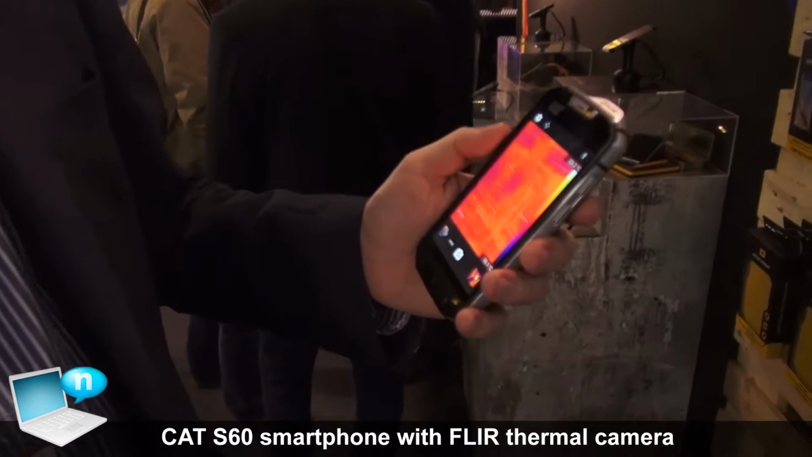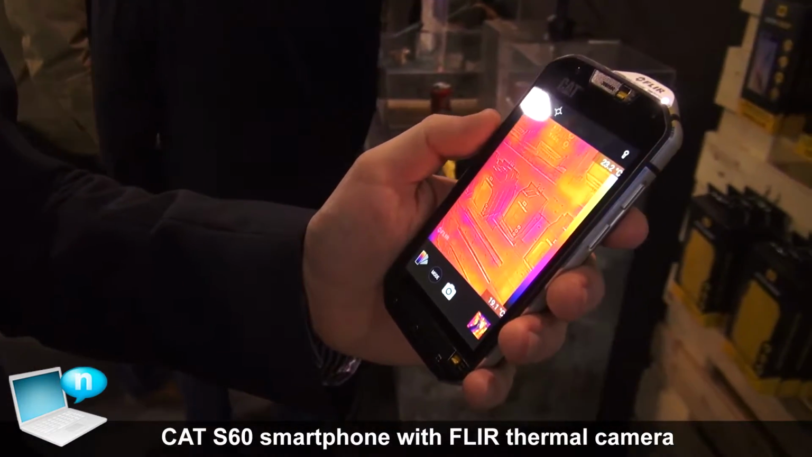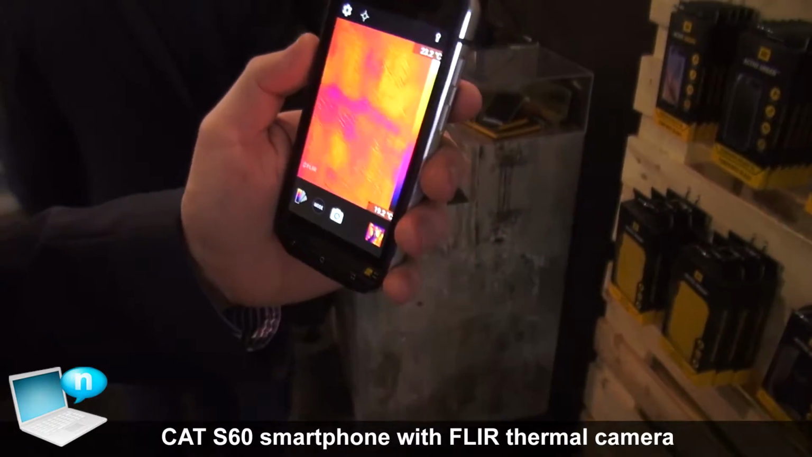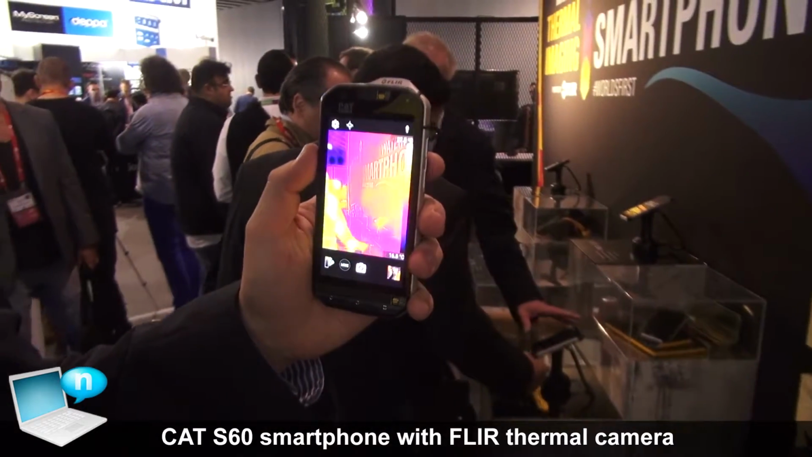So this is the new Cat S60 device. It's our flagship in the Cat phones range, and it's the very latest device from us to come with a couple of really cool new features. But the first thing to say about it is that this is a really great rugged smartphone.